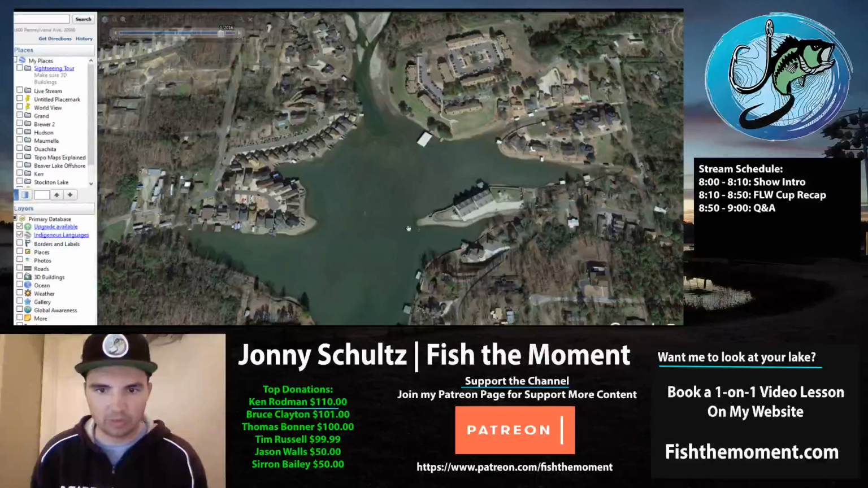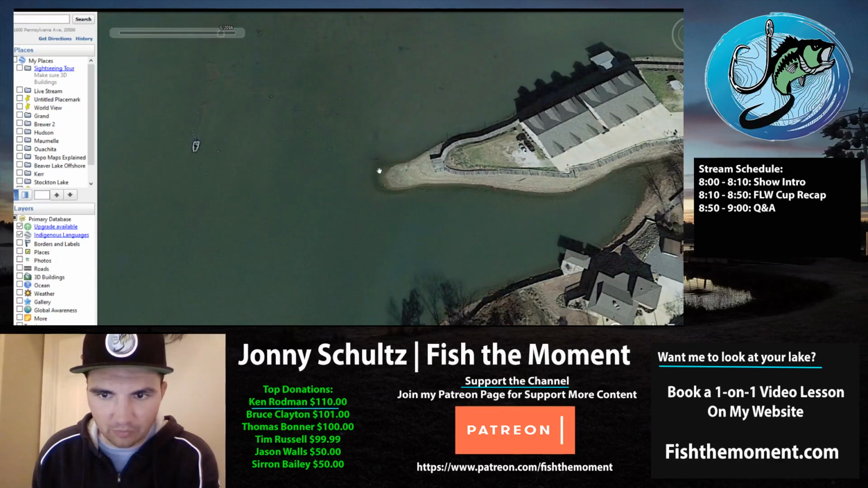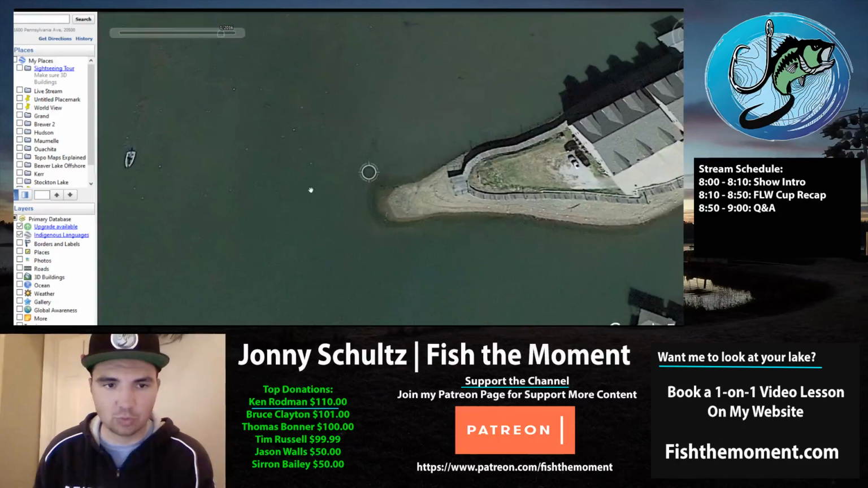But if you go to when the lake is drawn down, Thrift caught some of his fish off this point right here, right in through here, and you can see there's actually a little point. The fish were schooling up on this the final day right through here, and there's a little bit of brush and debris. You kind of see a few little laydowns and brush. That's what some of these fish were relating to.